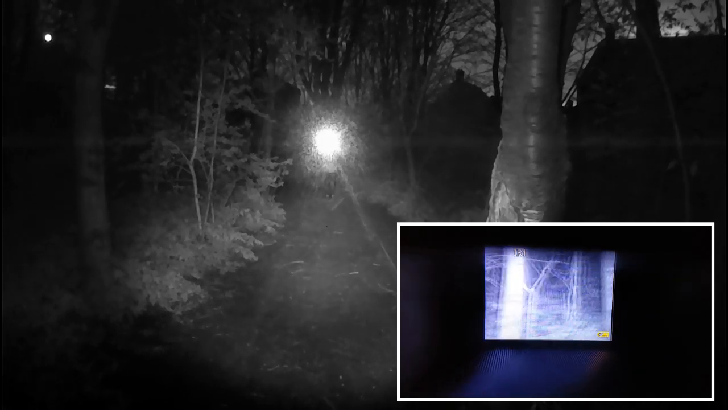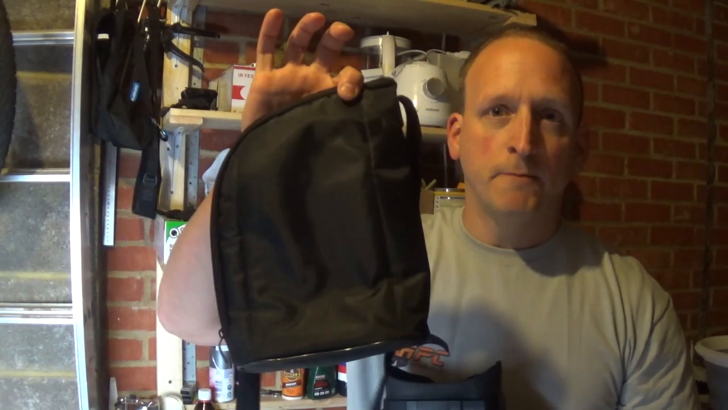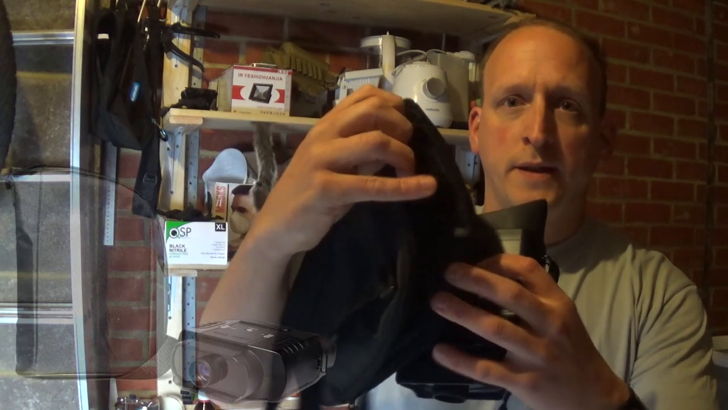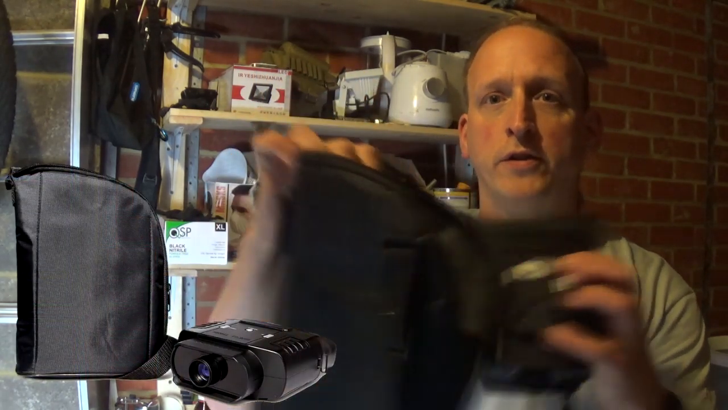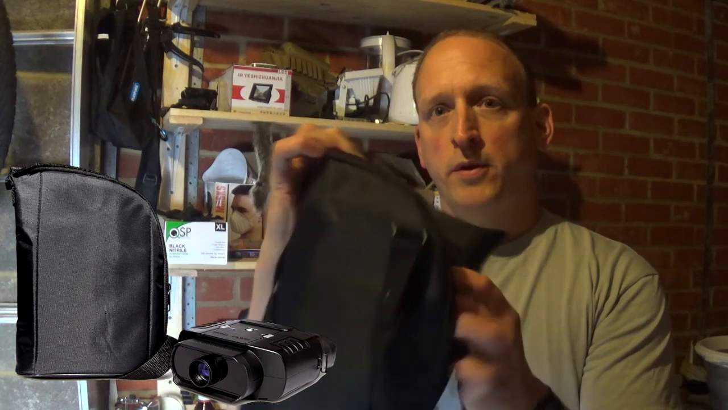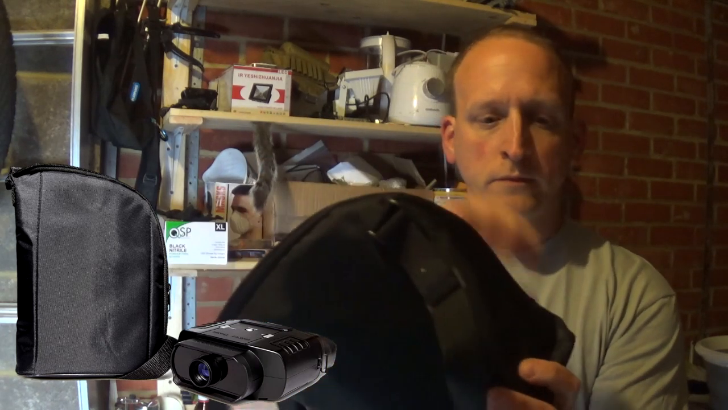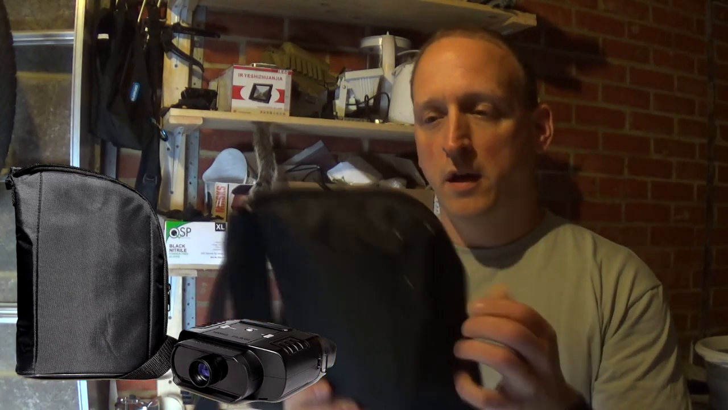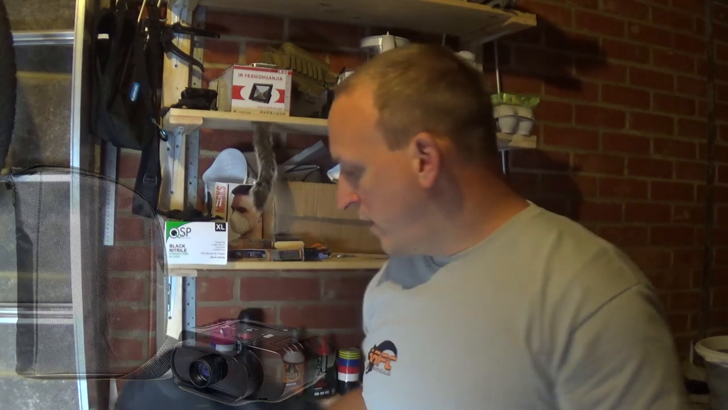One thing I would recommend is trying to get hold of one of these. They don't come with the unit, but it's just a basic carry case. It is for the Nightfox unit, so you can charge the unit up, drop it in the case, zip it up, and it just protects it when you're out and about or when you're travelling to and from big missions. That's it. The unit is completely reliable.